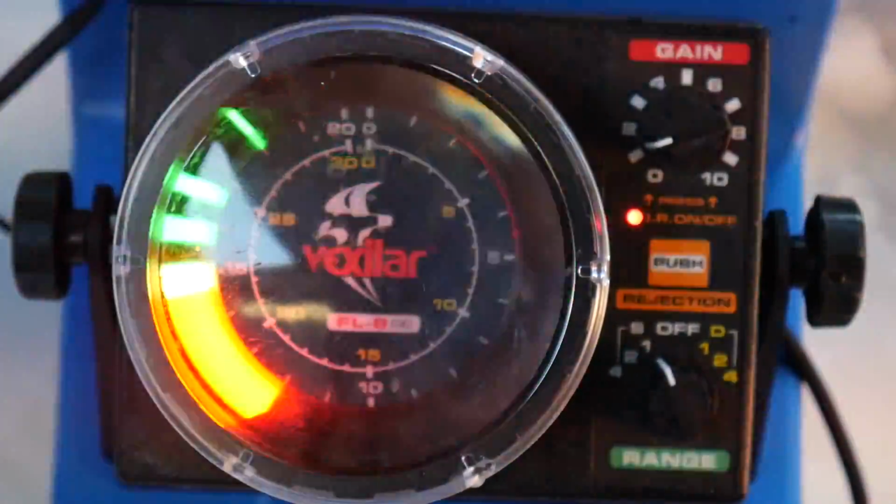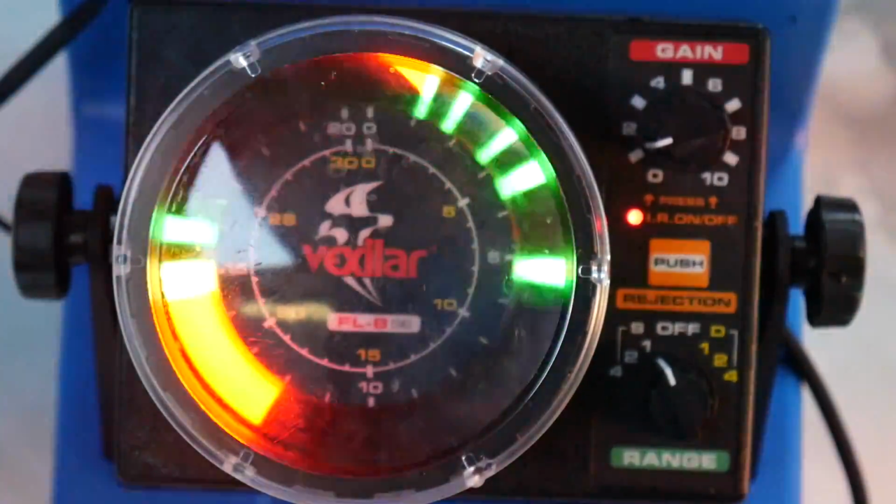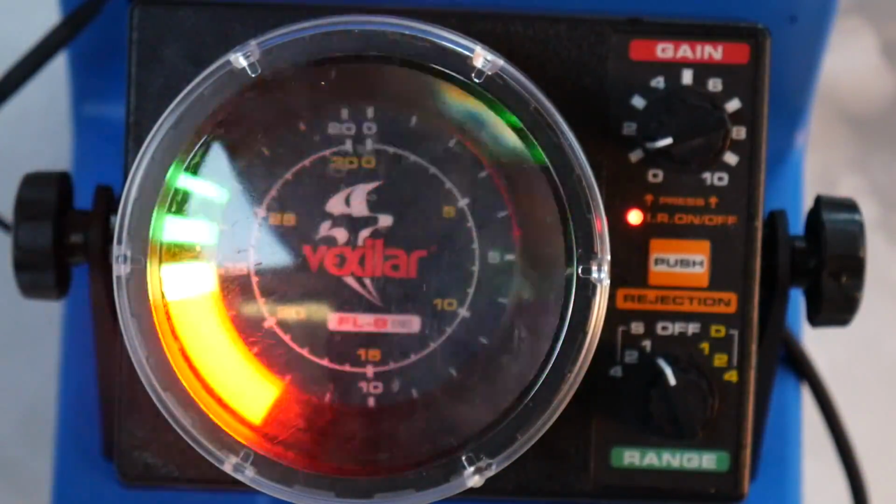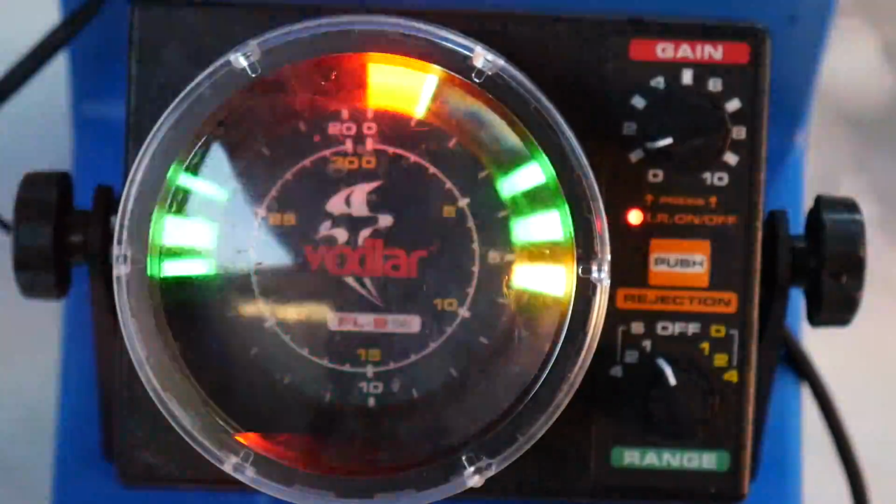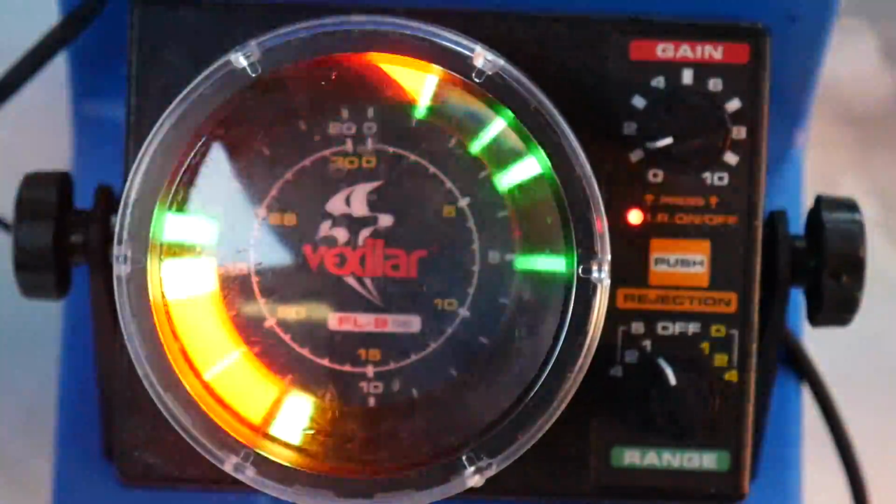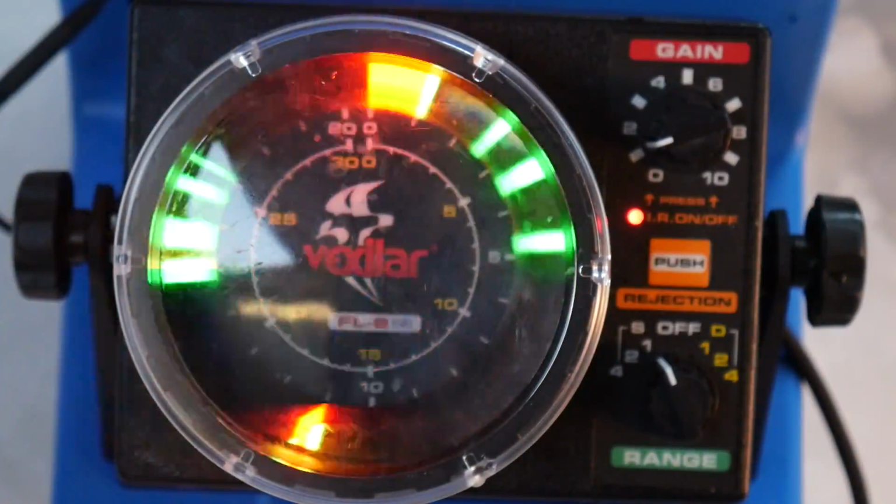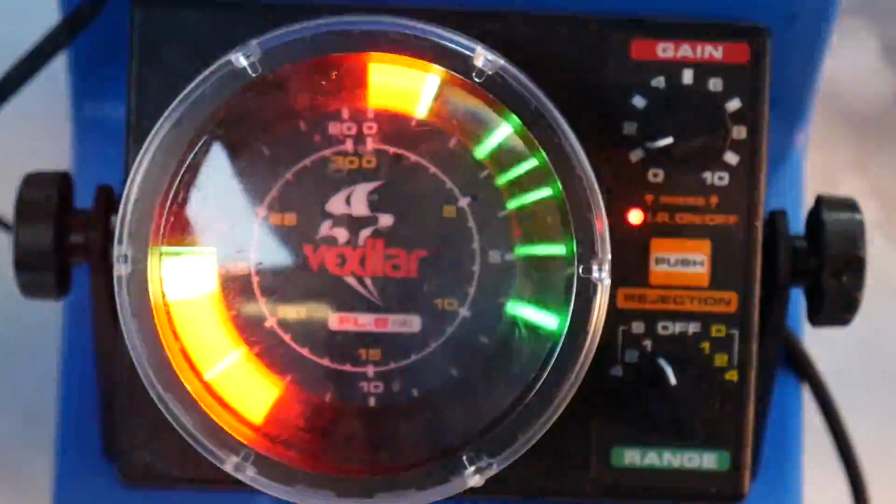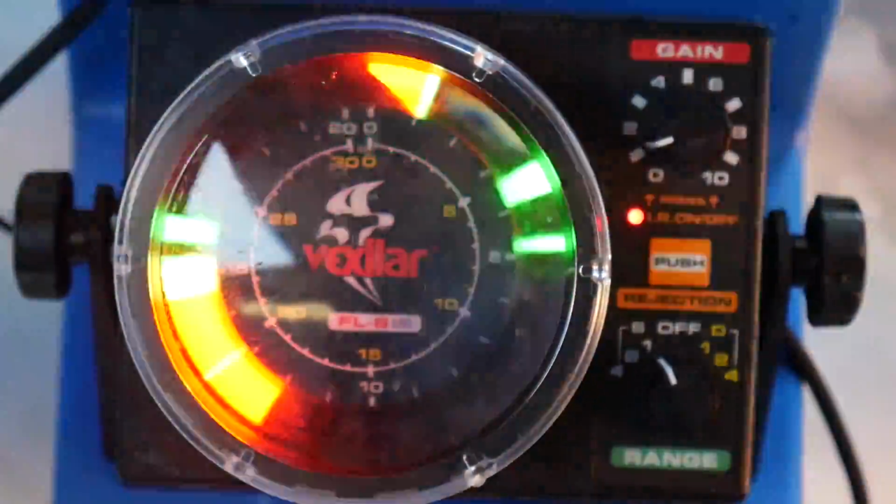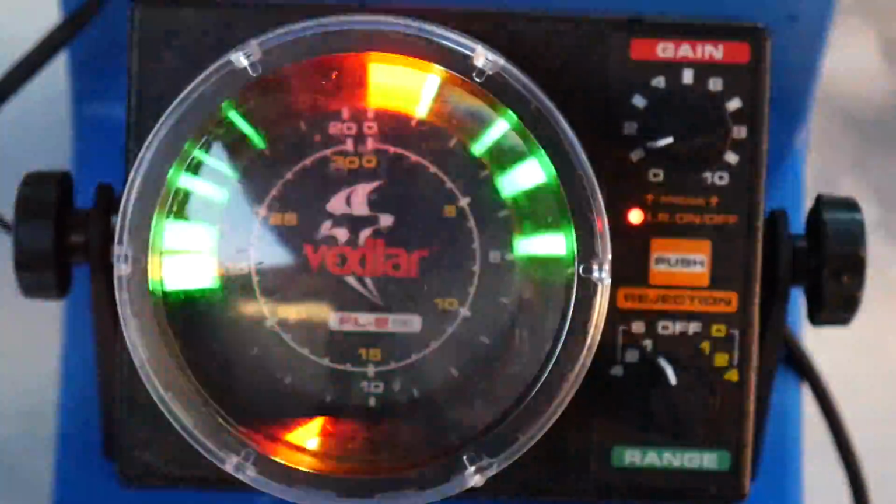Alright guys, so I just turned the Vexilar on, and I don't know if you guys can see this. If you can, I'll edit it, but there's my jig going down all the way to the bottom. There's a little red line there at about 13 feet where the bottom is. And you can see your jig pretty well. It's going to be a green and yellow mark.